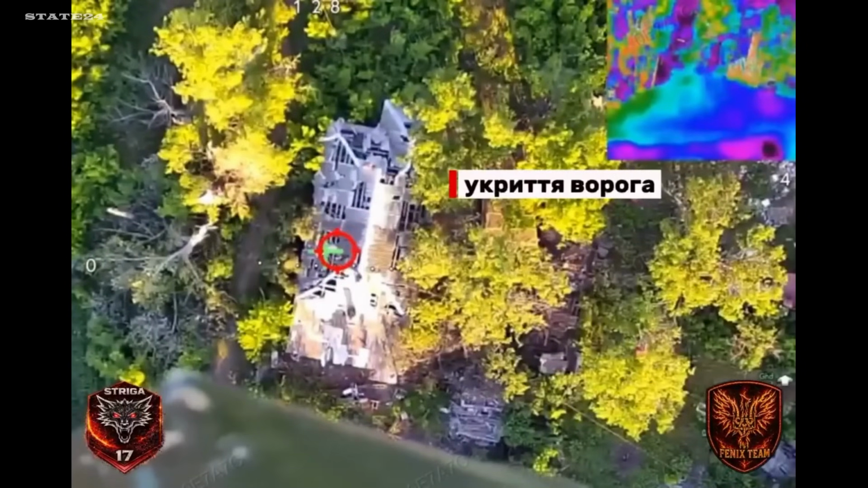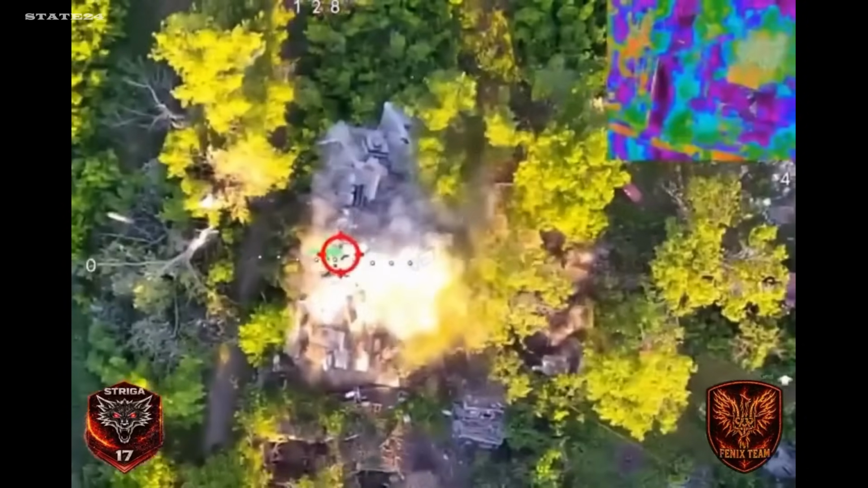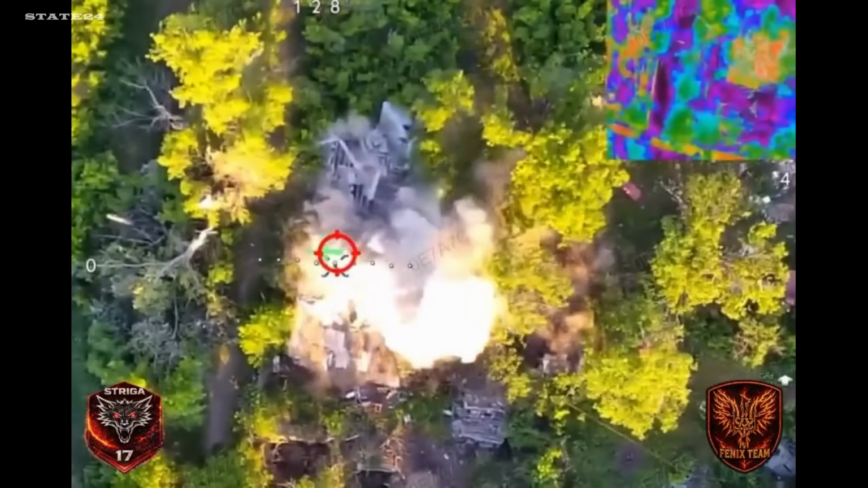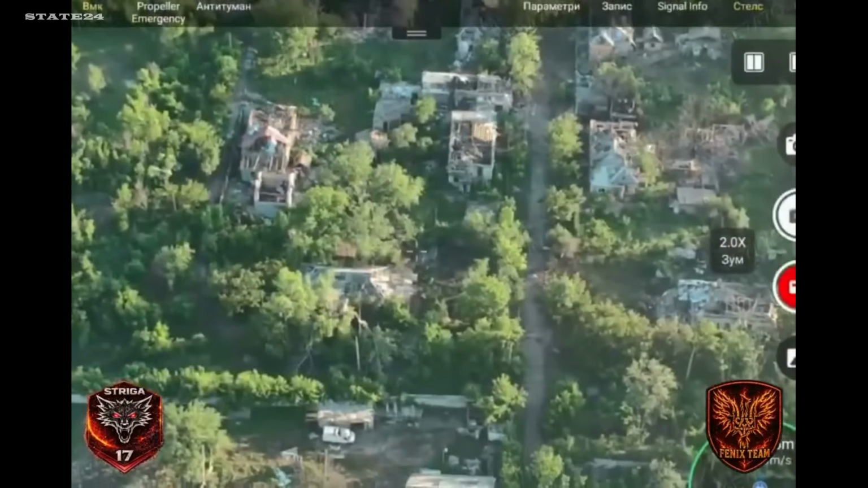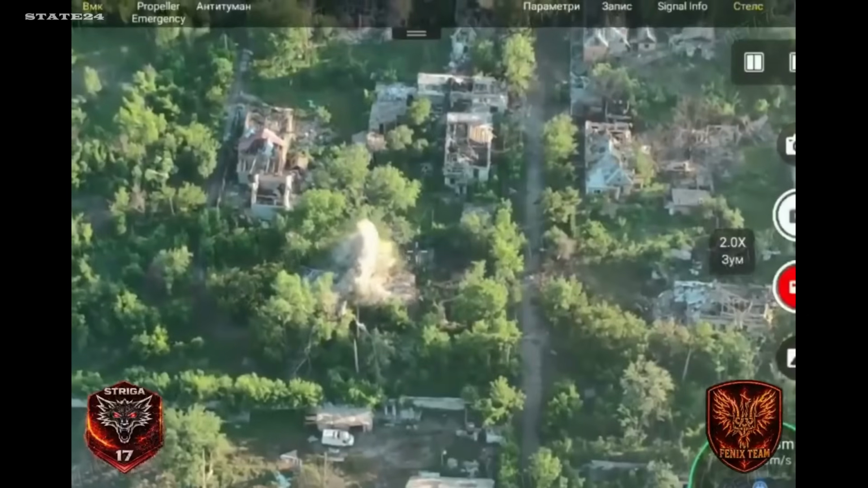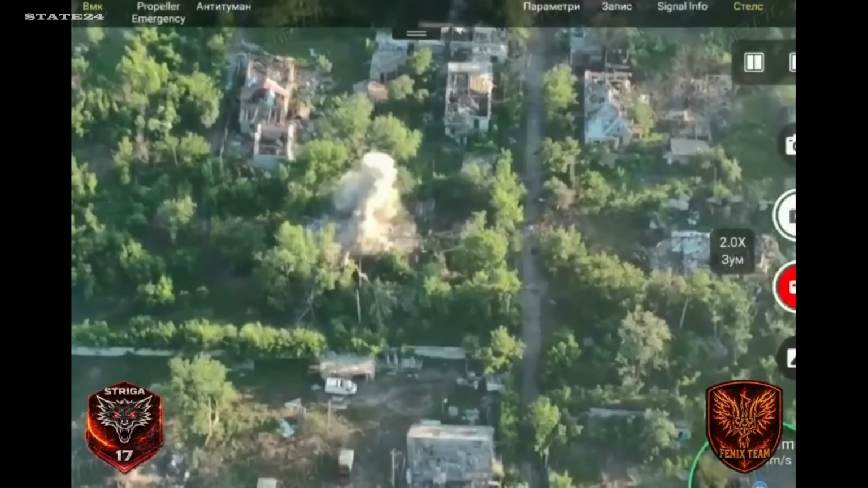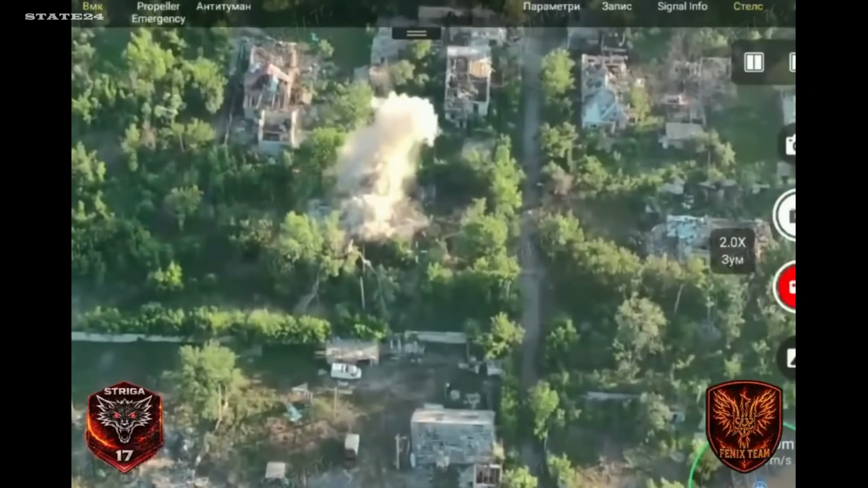A building offers more protection than an open trench, but it's also fixed, visible, and targetable. When a heavy drone bomb finds it, the walls that were supposed to protect become the hazard. When abandoned buildings become the primary defensive position, is this a tactical adaptation or a sign that Russian forces have run out of better options?